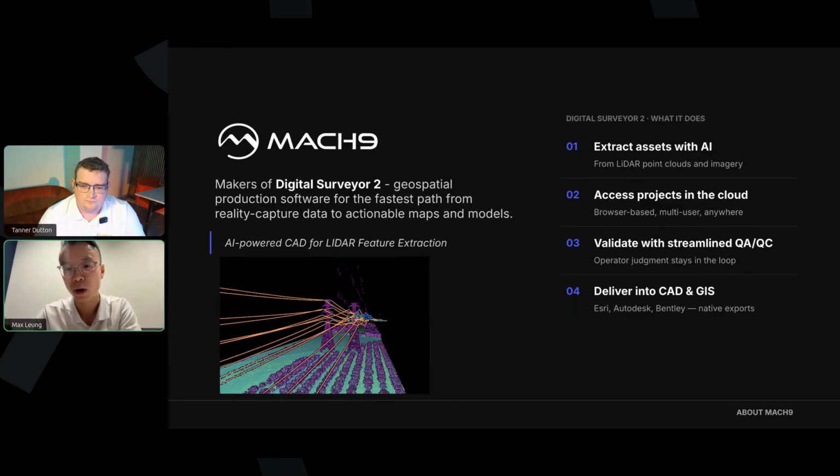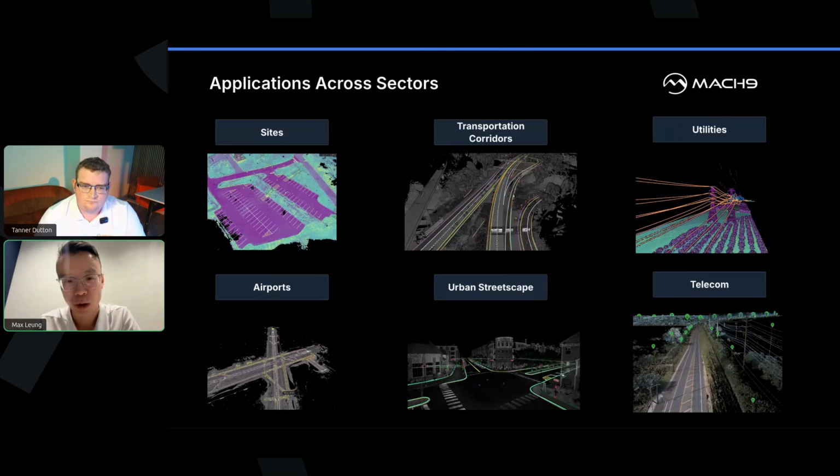In this instance, we'll also go through some of the validation when it comes to QA/QC, as I know a lot of folks in the crowd today would probably be interested in how you actually validate this data and ultimately deliver it back into the formats that you need, whether it's CAD, GIS, or other formats. I also want to share some of the work we're doing across different applications. As Tanner alluded to earlier, a lot of the extraction workflows go beyond transportation corridors, sites, or airports, into urban landscapes, as well as telecom and utility spaces, leveraging drone data as well.